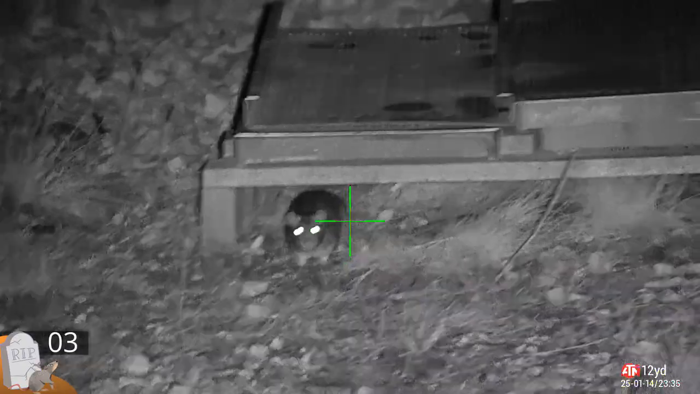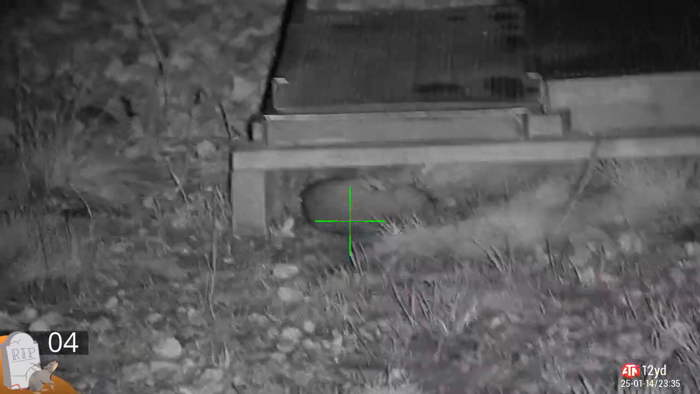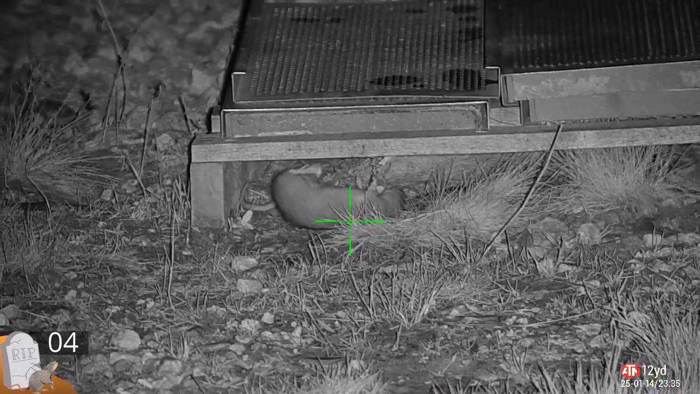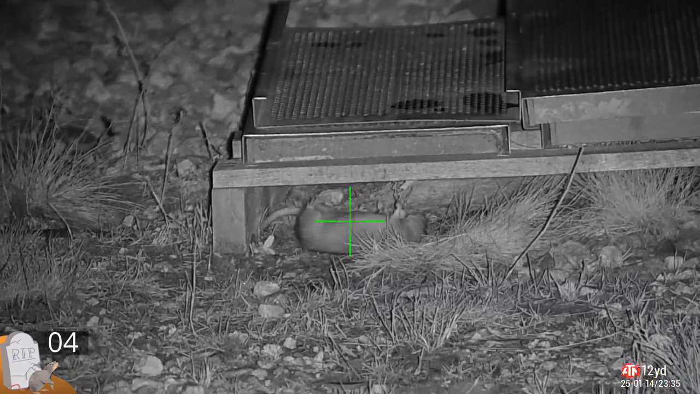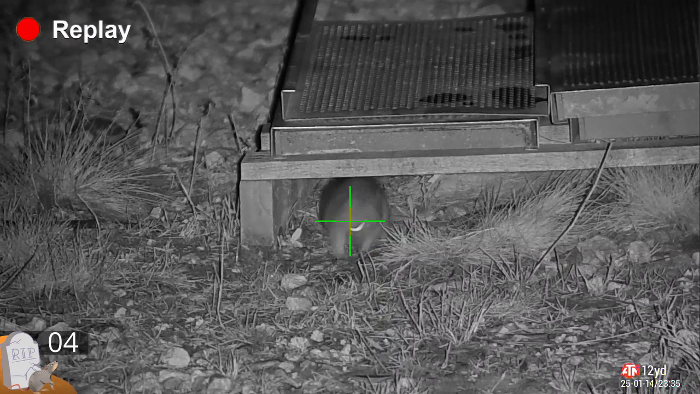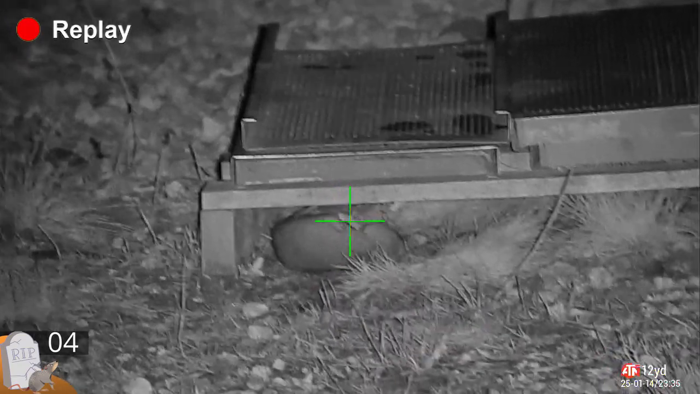So I'm scanning around and one of them comes out into the open. Good clean headshot, knocks him straight down, doesn't even know what hit him. Oh, go on then, I want to see that again too. You can see the pellet break his face. What an impact.